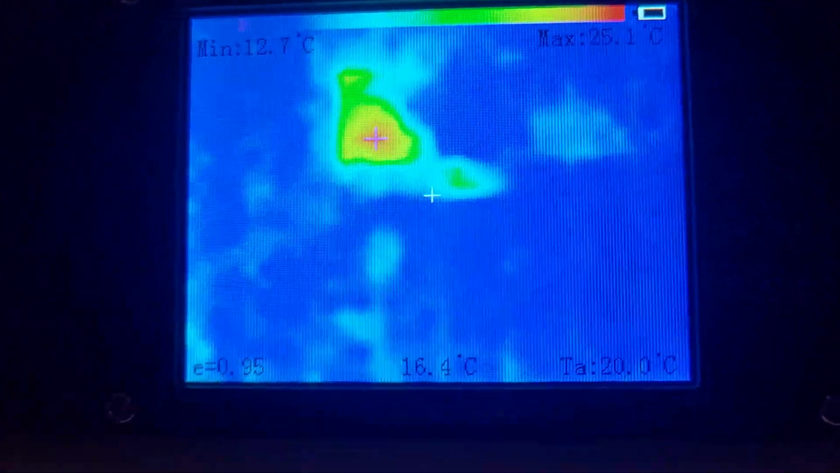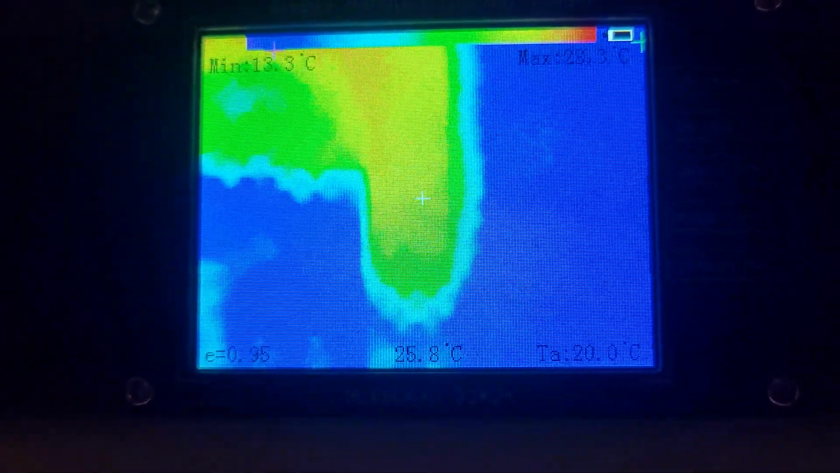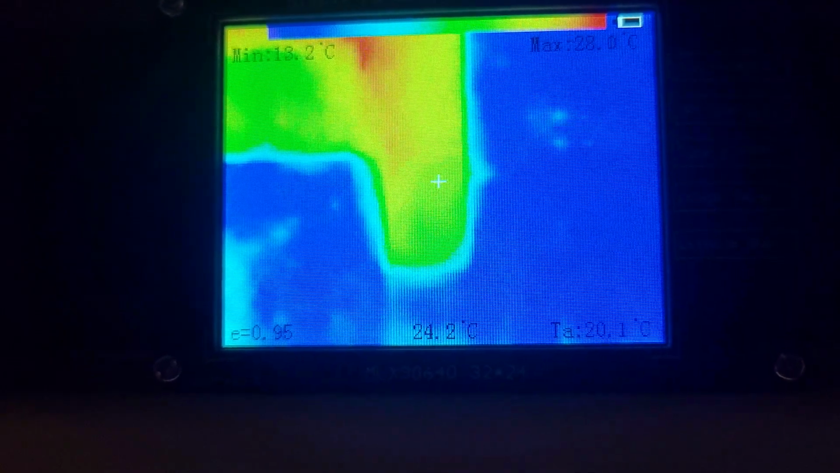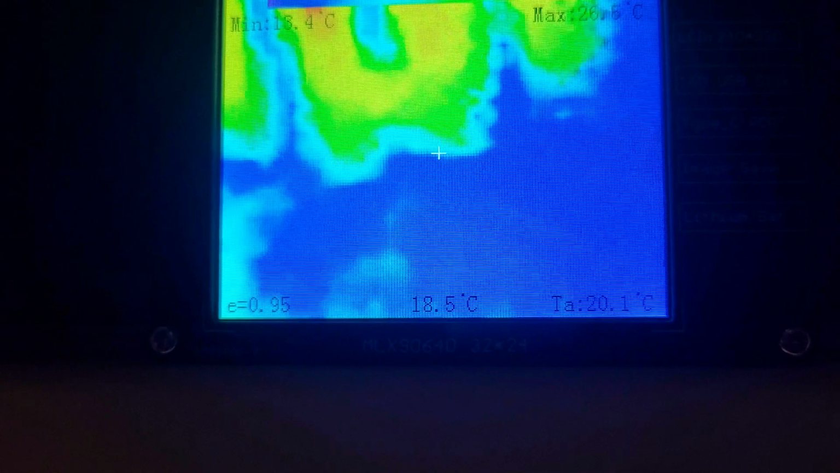I'll stick my hand in front of it. You'll be able to see my finger come down. You can see the longer I hold my hand still, the smoother it gets. If I move my finger around, it's a little pixelated. If I hold my hand still, it's a pretty good outline when you hold still.